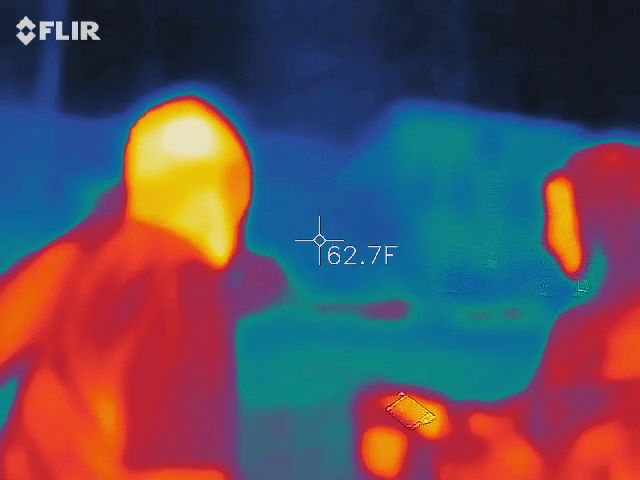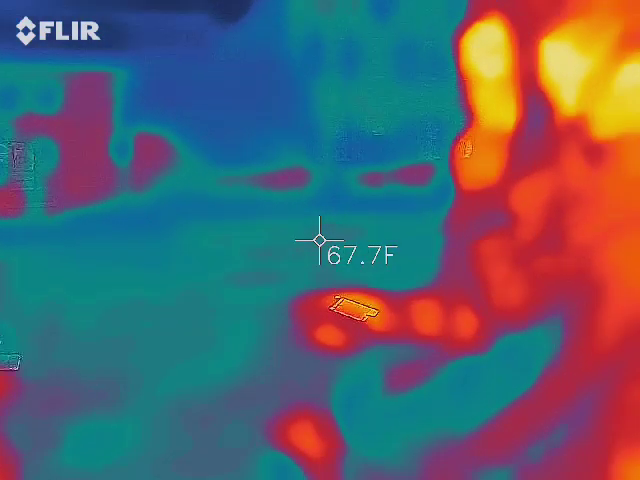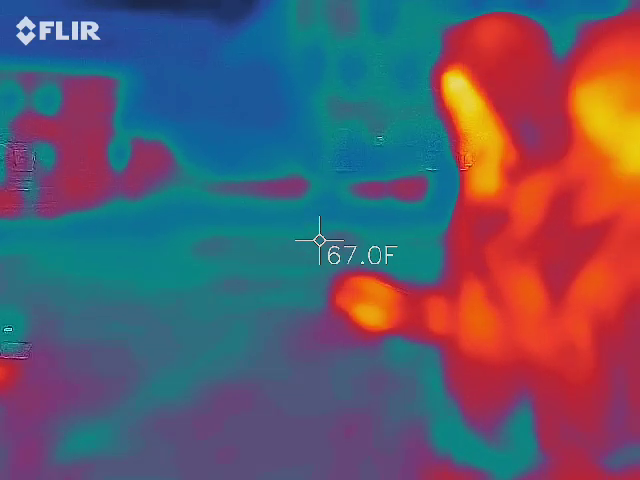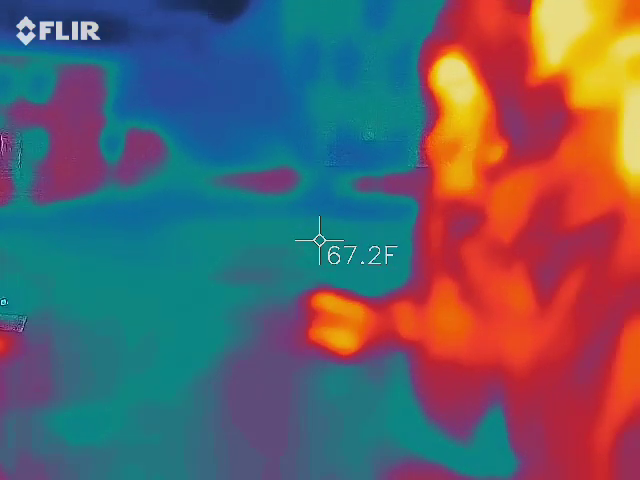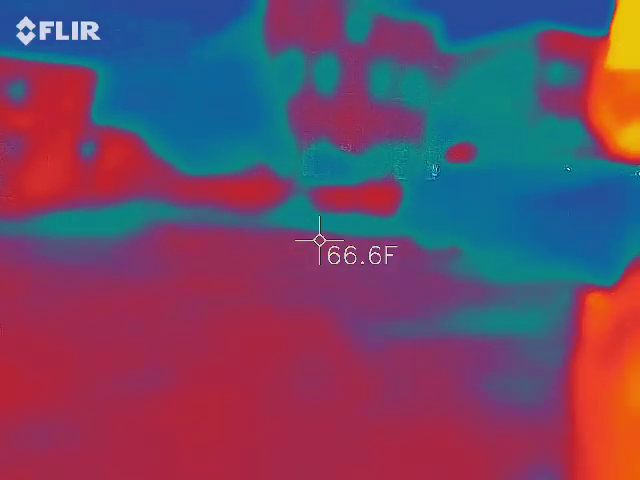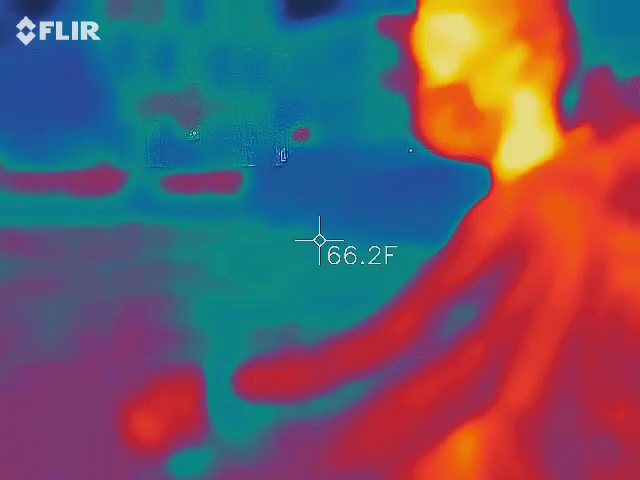I have another question. Do you want these dots in the picture, or straight through them? Straight through them. Okay. I know I asked it earlier, but I was making sure. It's at absolute zero right now. Make sure it's still working. That's crazy though. It went all the way up to 15.